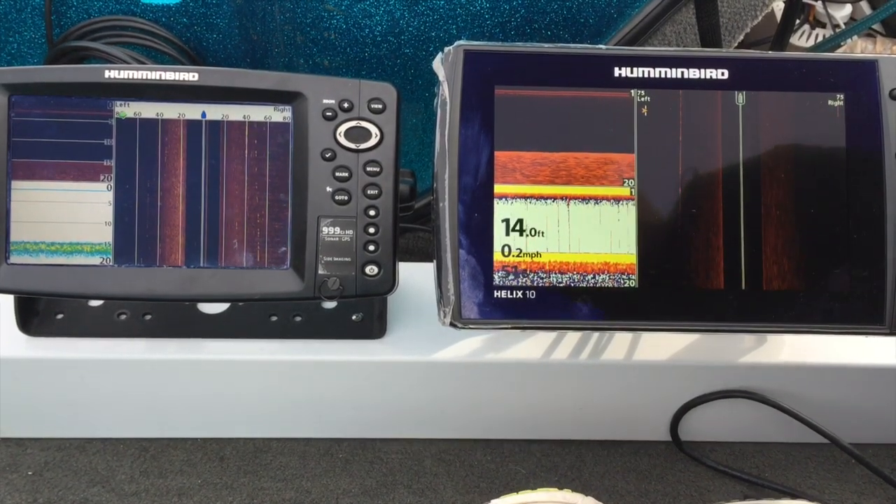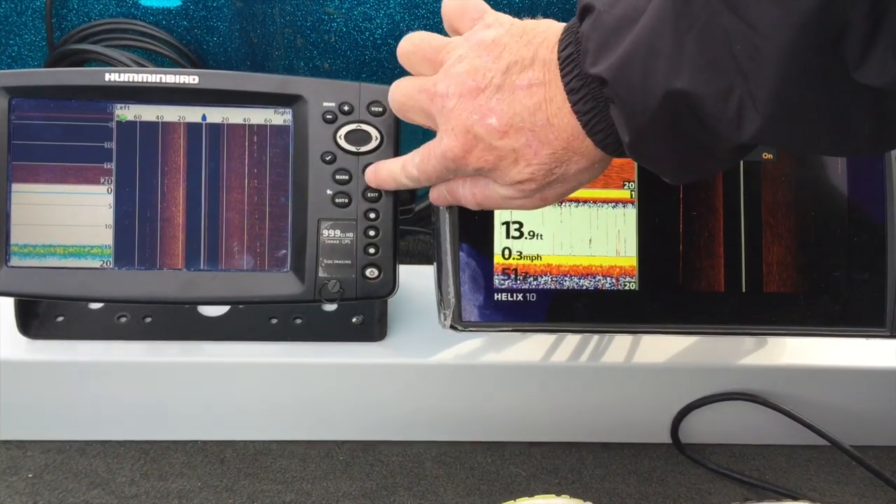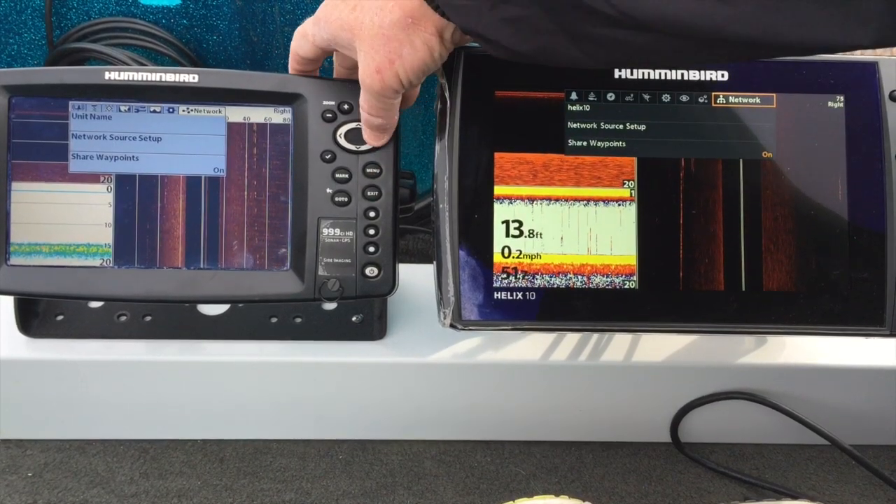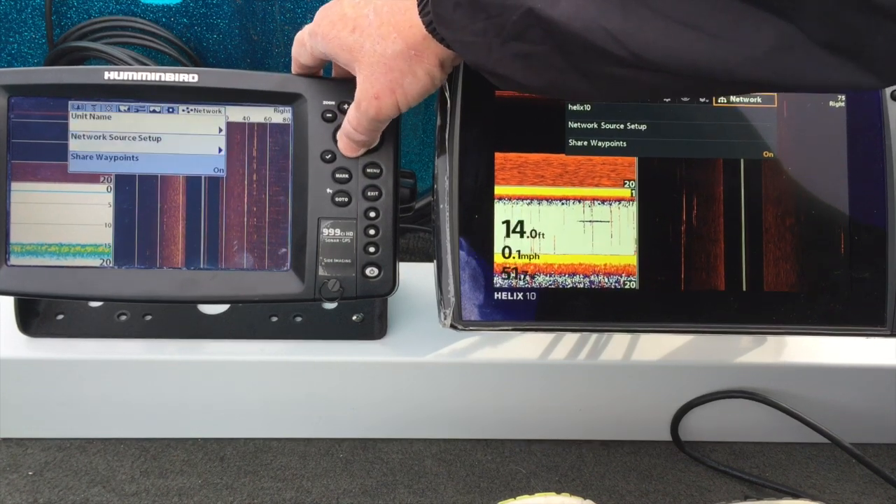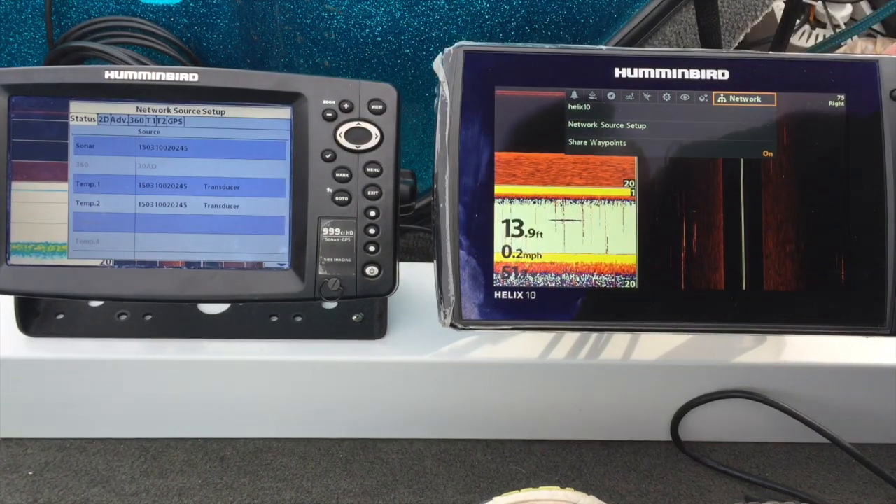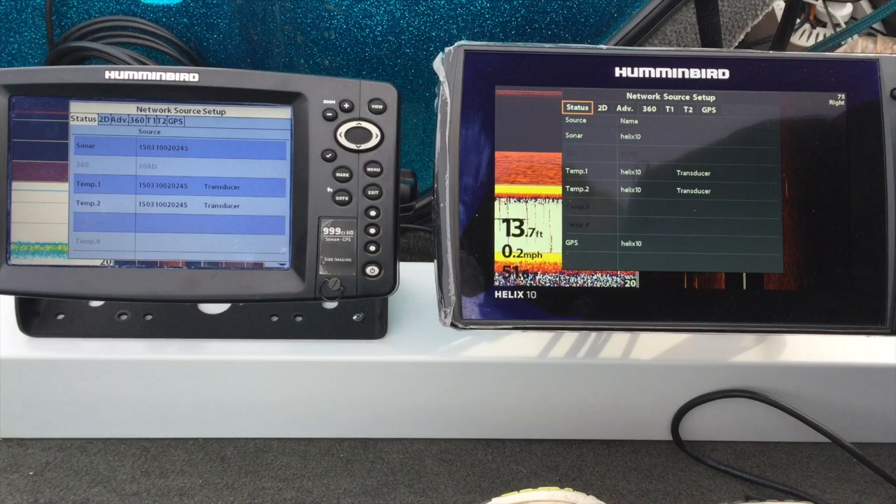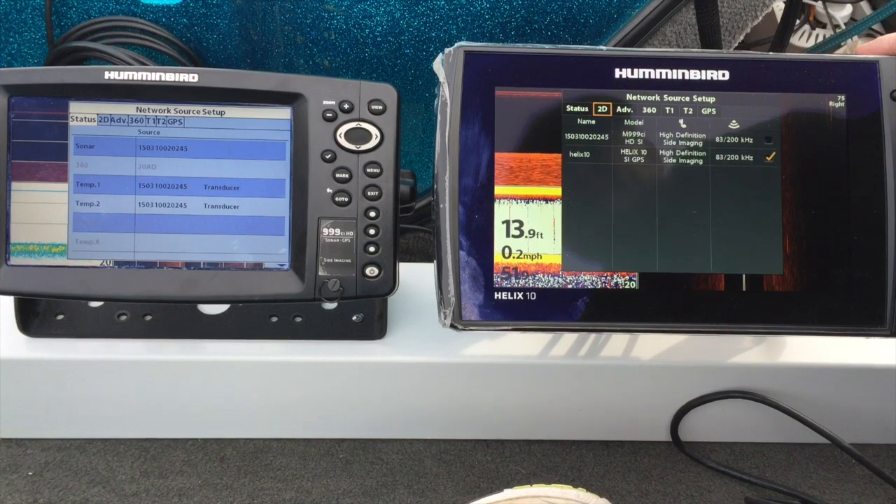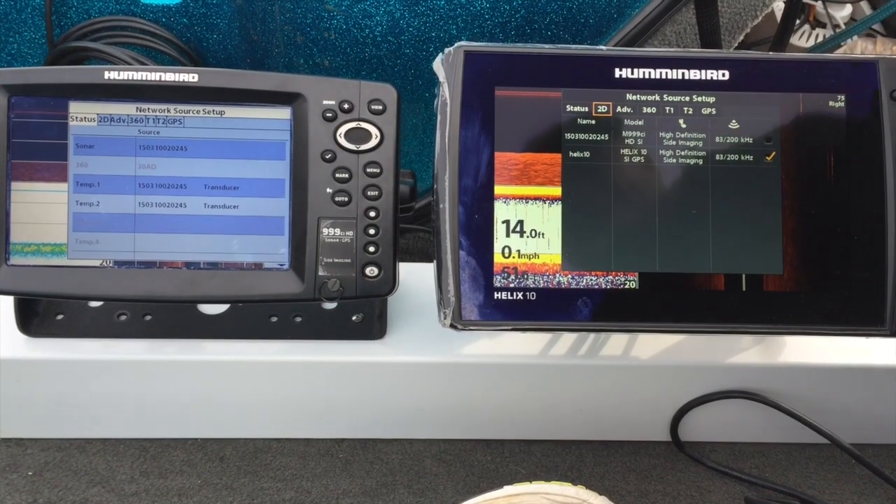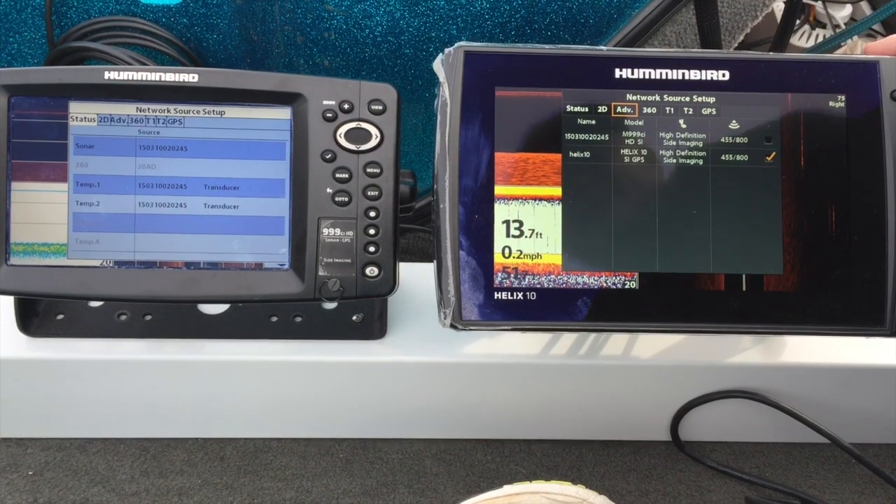All right, first thing I want to show you on both units is menu, network, menu, and let's go over to network. Network source setup. Okay, network source setup on both of them. All right, and here's what we have. I just want you to notice as I go across here, this Helix is seeing both the core unit and itself, but everything is checked to the Helix 10.